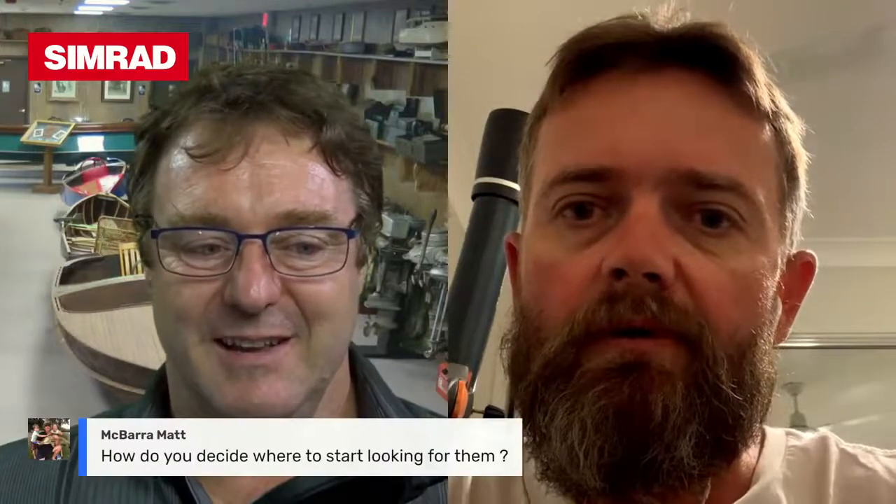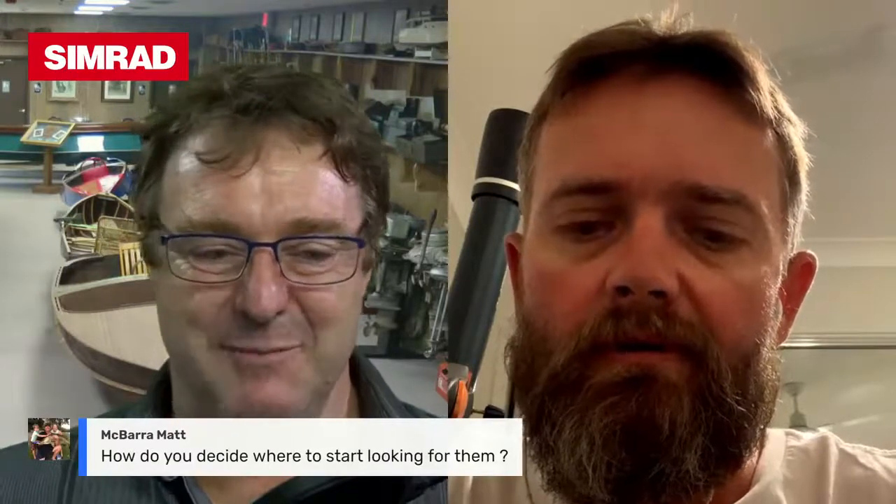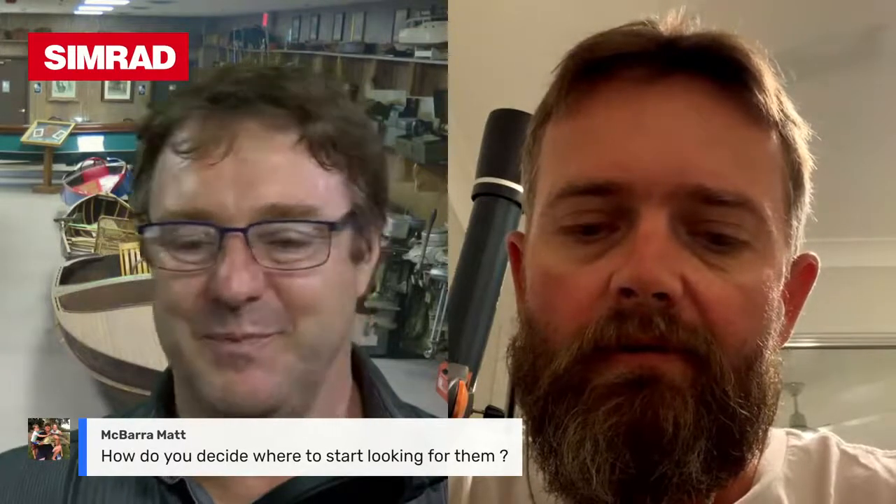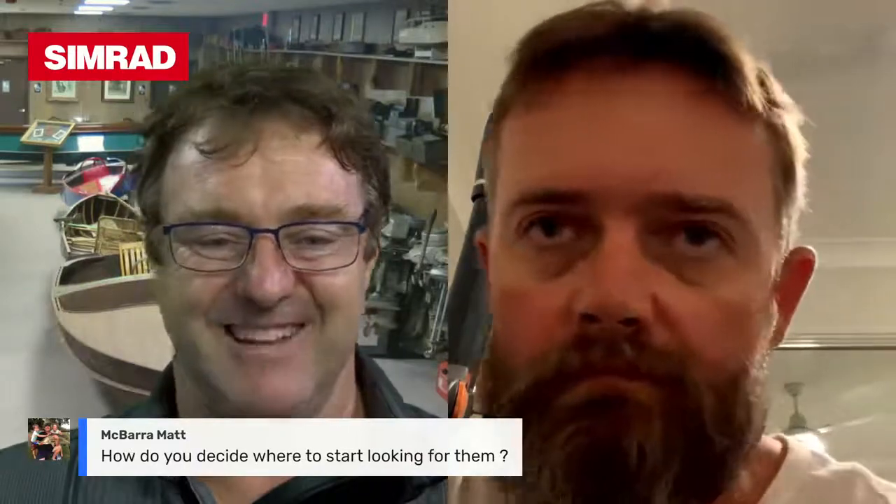So we do have another question come through. McBarramat's asking, how do you decide where to start looking for barra when you're in an impoundment, mate? Start at the ramp. Honestly, start at the ramp. It's a difference in the structure. Nine times out of 10 on most ramps, it'll create a point. It gives you a structural change. The concrete breeds algae, bony bream feed on the algae, so that draws your bait in straight away.